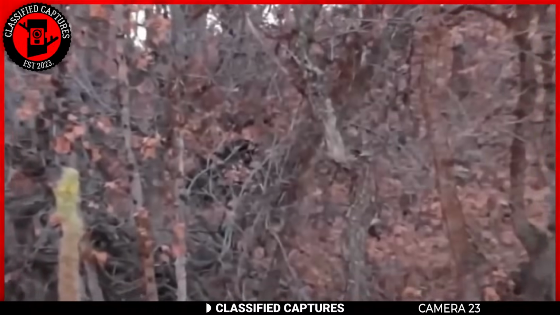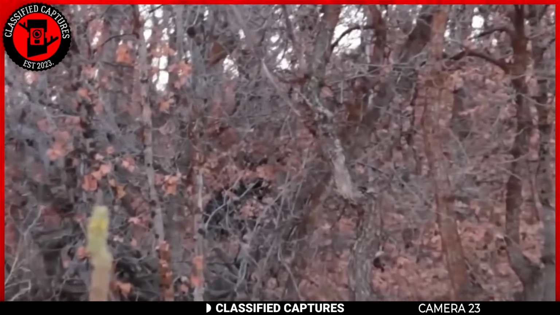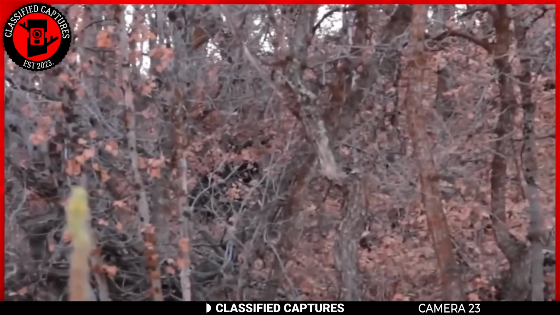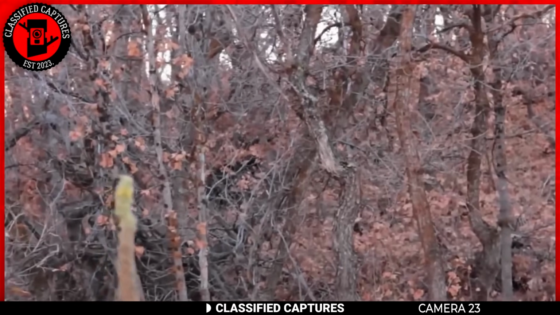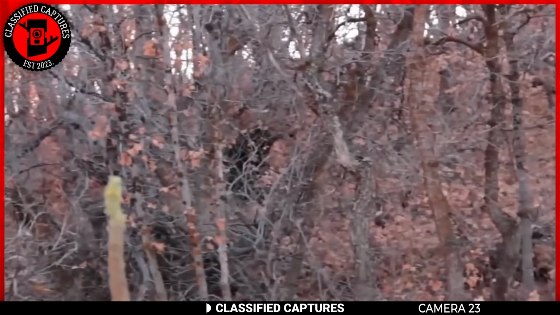Next, we have footage from a hiker who had a startling encounter with a mysterious creature behind a bush while exploring the woods. At first, the creature seemed like a typical forest animal due to its large size and dark fur. It could have been anything, from a wolf or bear to a deer or even a panther.